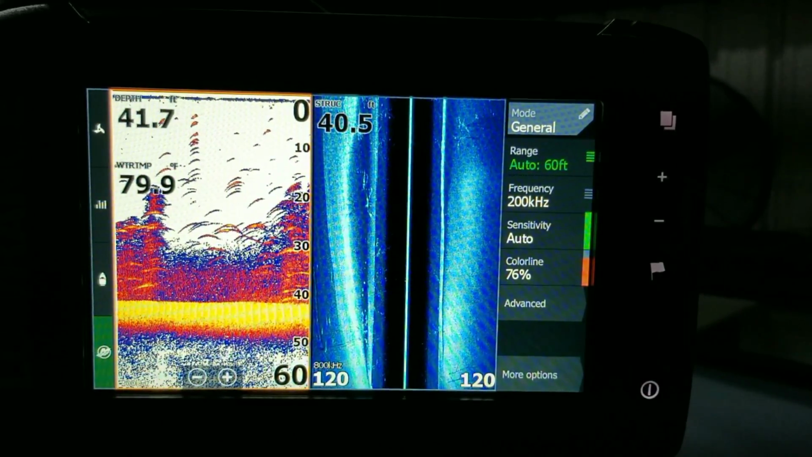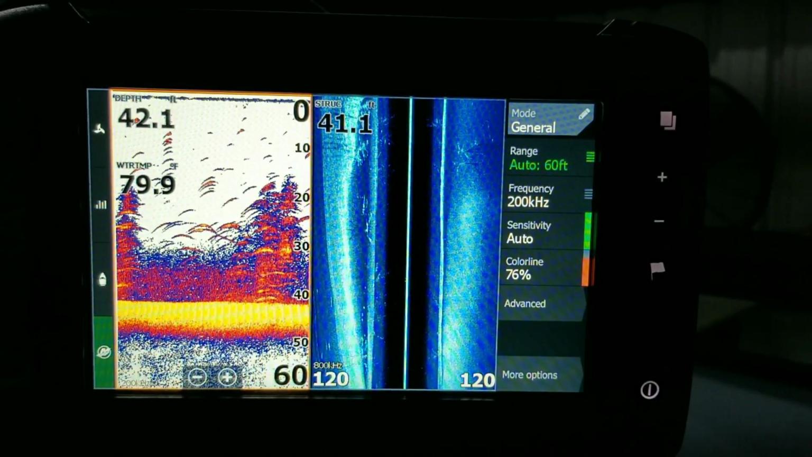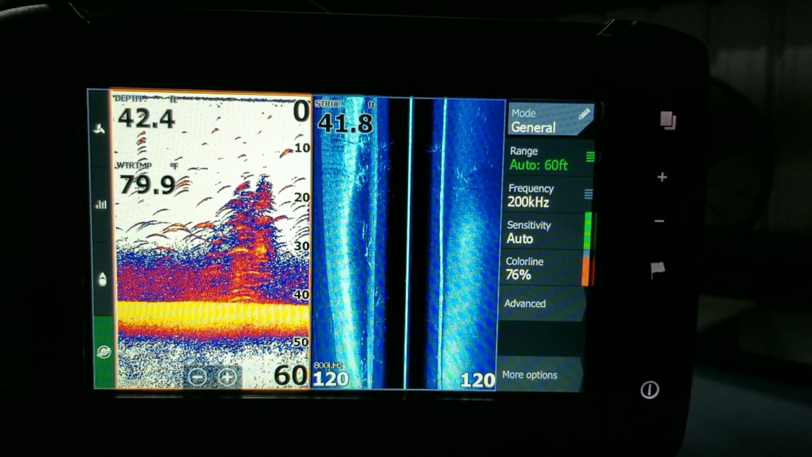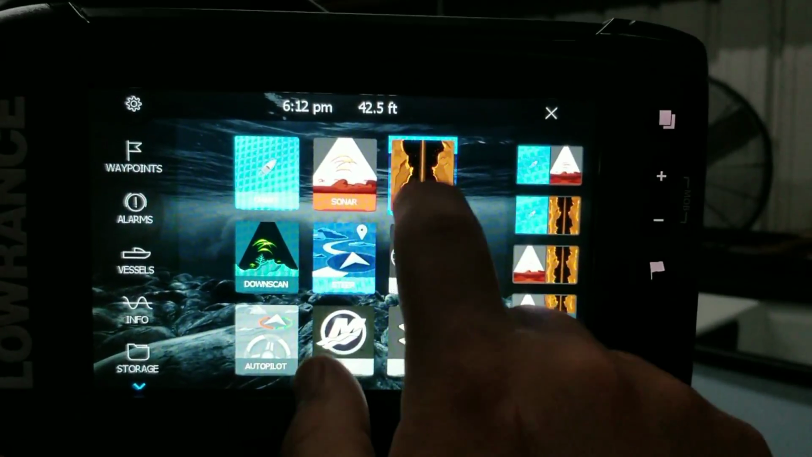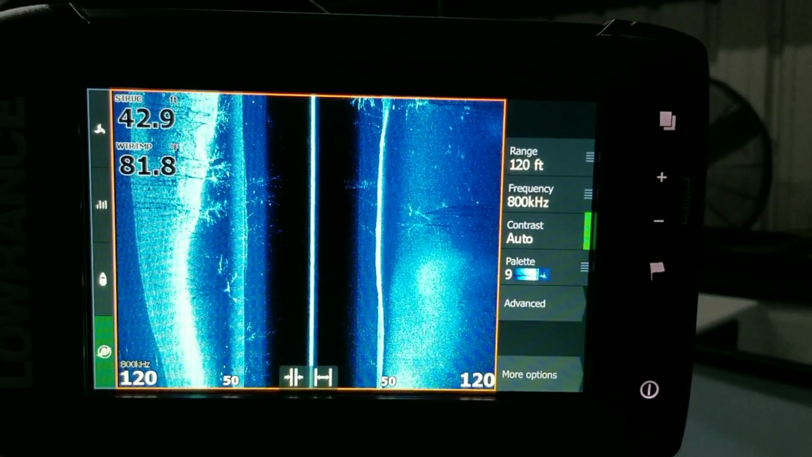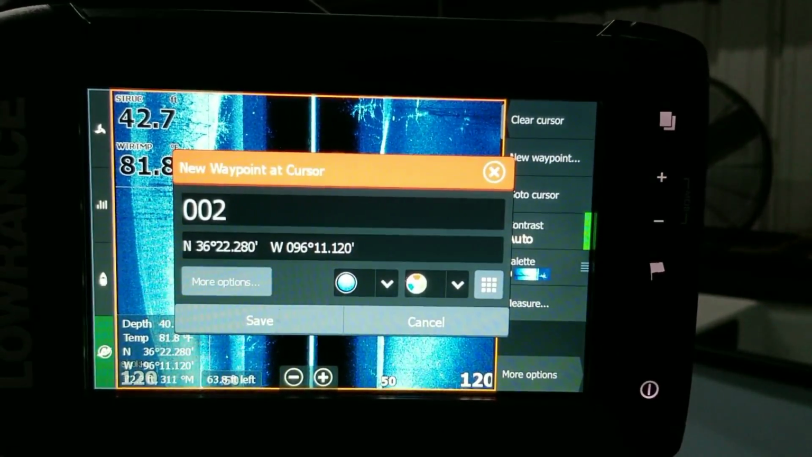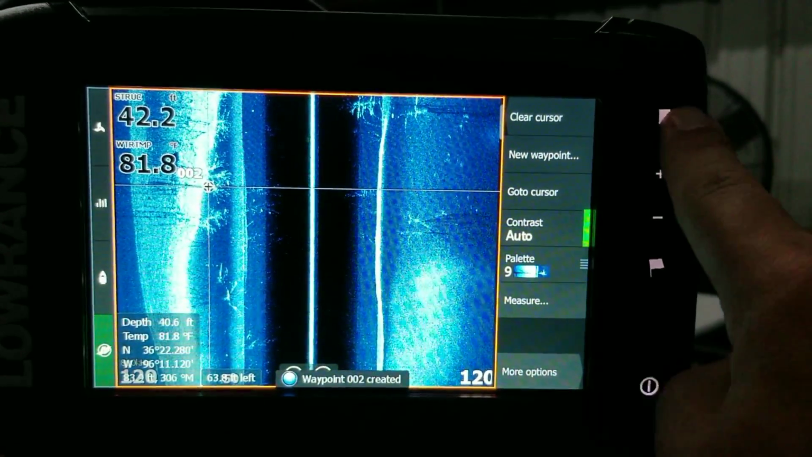Now, we let the simulation pick up, and hopefully it'll show that down imaging scan again whenever that picks up. And that'll be a really good way to look at it. So now you have a complete picture of the bottom and what you're doing. So let's say we're looking at that side imaging again. And I want to mark where these trees are right here. I'm just going to press right there, and that is going to be a new waypoint. Boom. So now I can look at it on my traditional sonar and hit save.